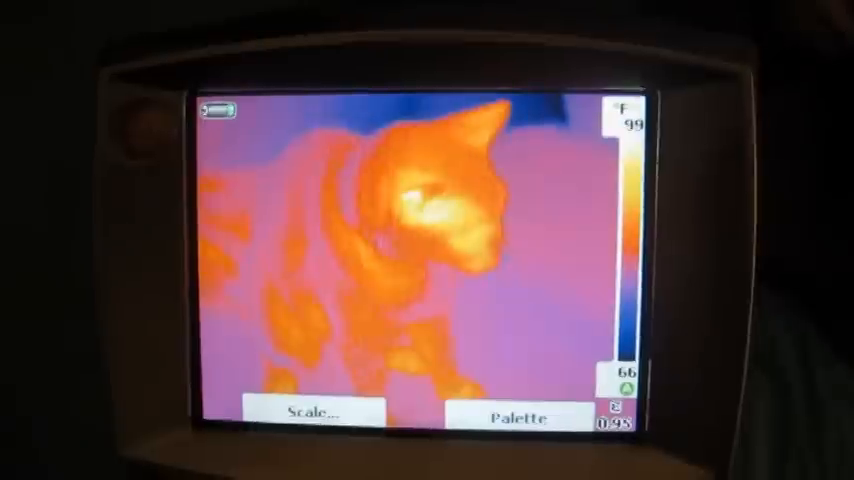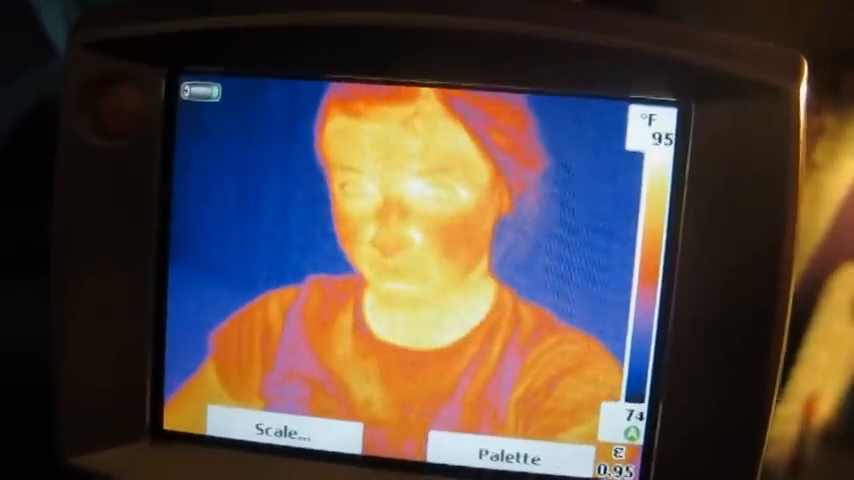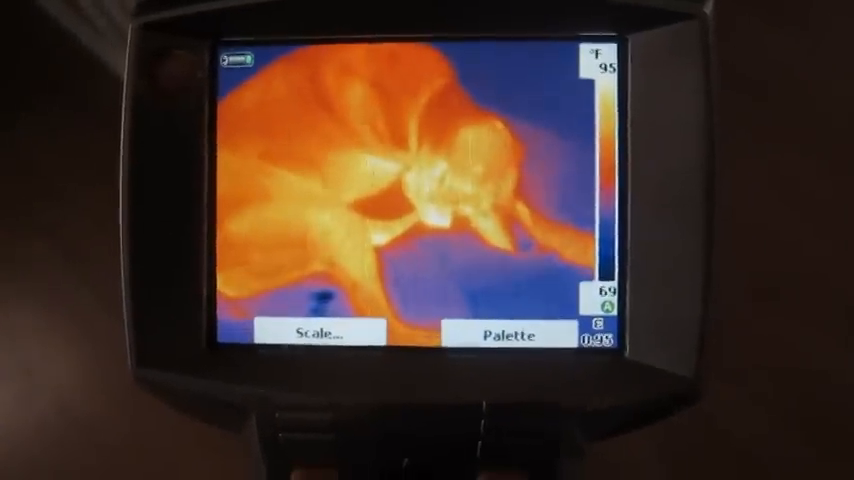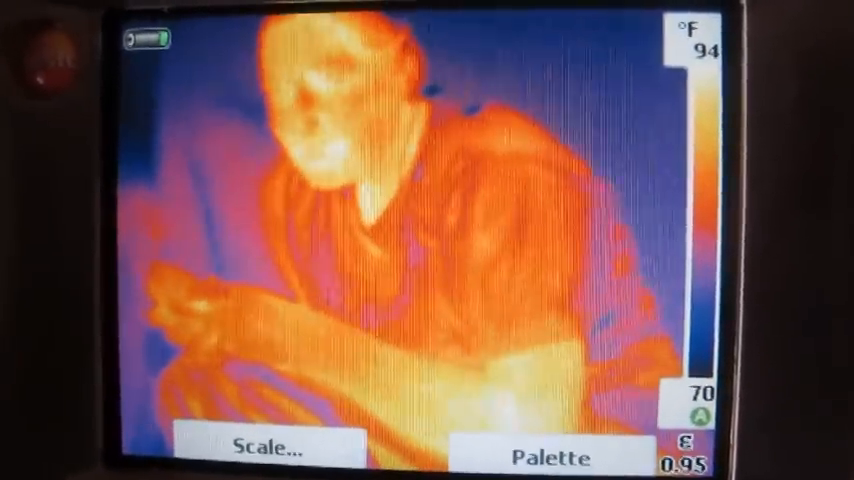Alright, then you can check the heat coming off your animals. And yes, kids, you're still animals. You're an animal. And you can take pictures of sleepy dogs. And you can get pictures of nieces listening to music and watching iPods.